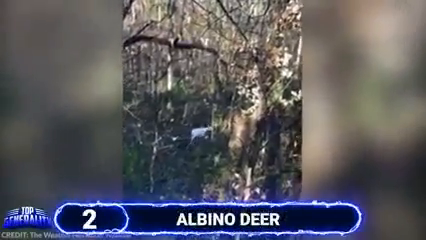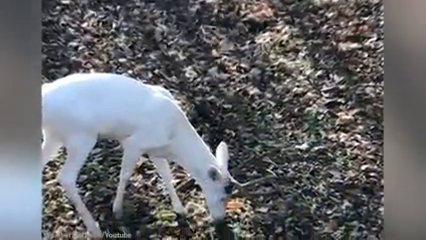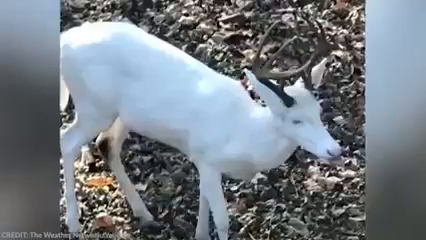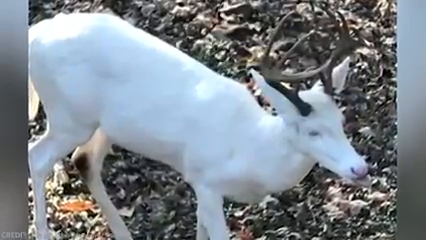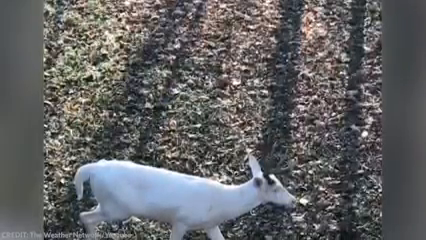Number 2. Albino deer. The wonders of having a trail cam as a hunter is that you can monitor the wildlife in your property very easily, and sometimes you'll spot a very special catch. In this case, a hunter spotted a rare albino deer in Tennessee.